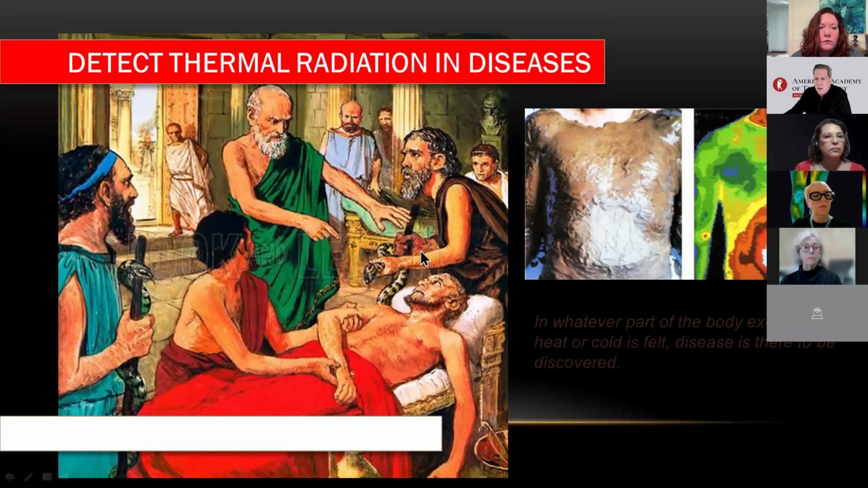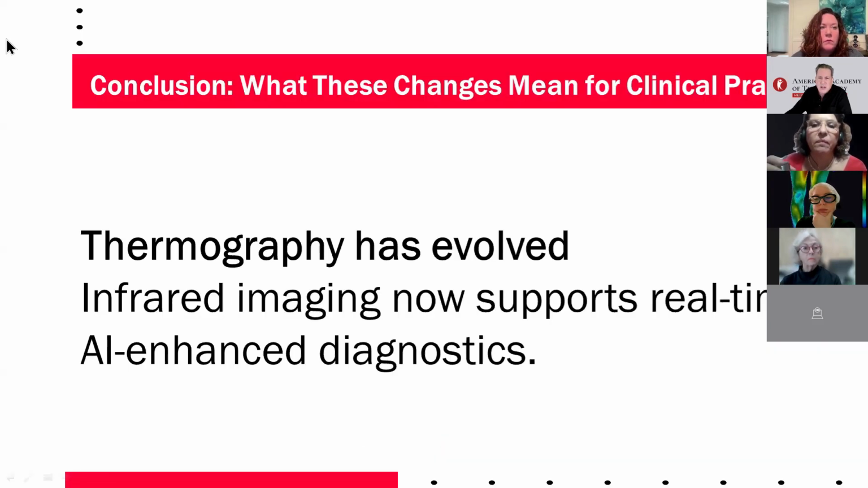2,050 years ago, Hippocrates, the father of medicine, detected diseases by covering the patients with mud, where it dried faster, and he wrote, in whatever part of the body excess of heat or cold is felt, disease is there to be discovered. So we are doing the same as Hippocrates did 1,500 years ago, but actually with technology.